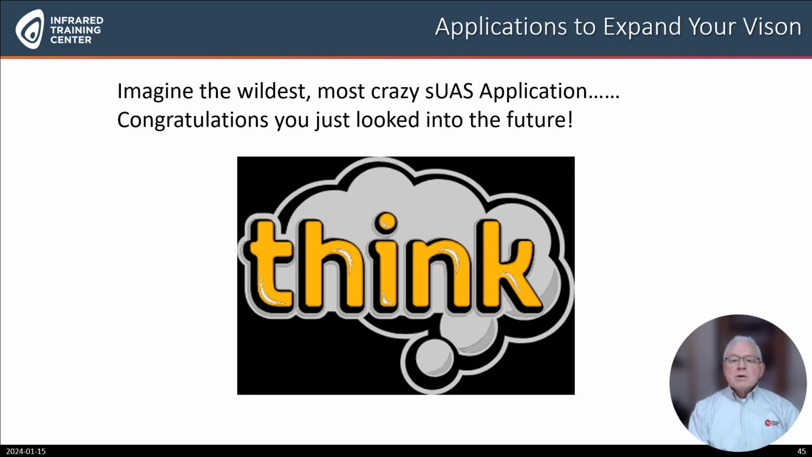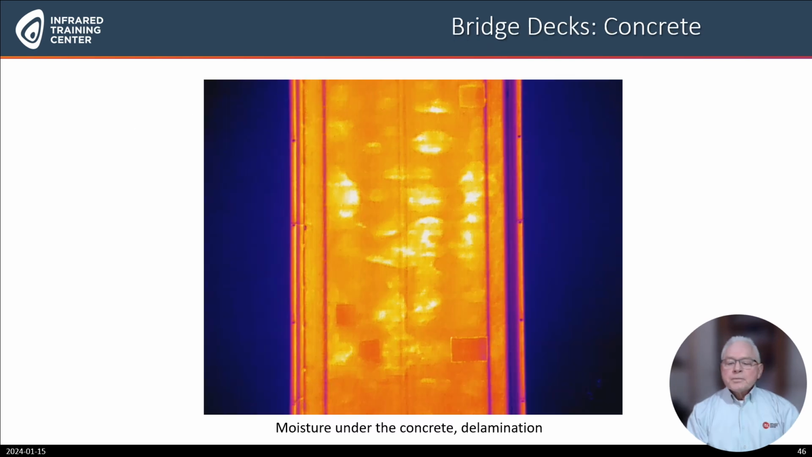Imagine the wildest, most crazy sUAS application you can think of. Congratulations, you just looked into the future. One of the applications is evaluation of concrete bridge decks with an sUAS infrared camera. This image shows delamination of the bridge deck and possible moisture intrusion in the yellow areas or thermal anomalies in this iron bow pattern.